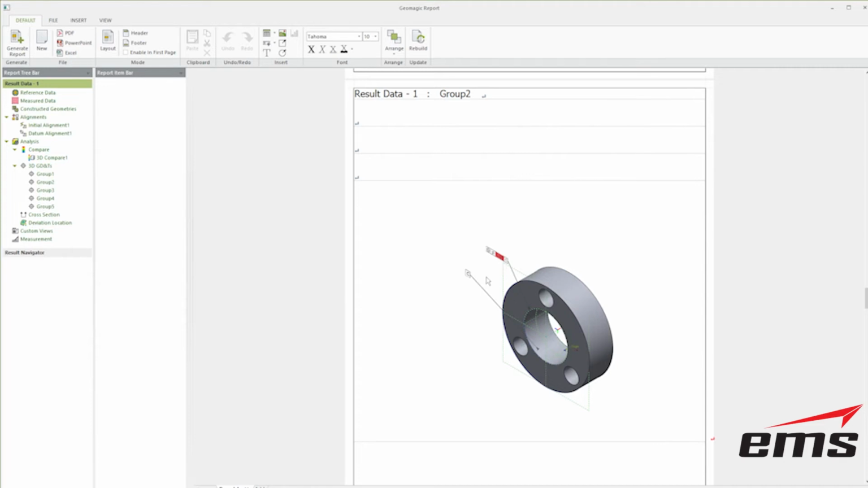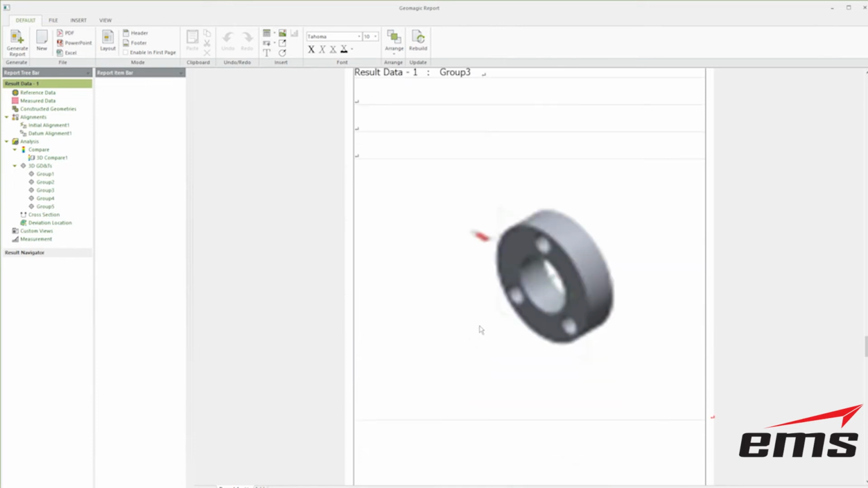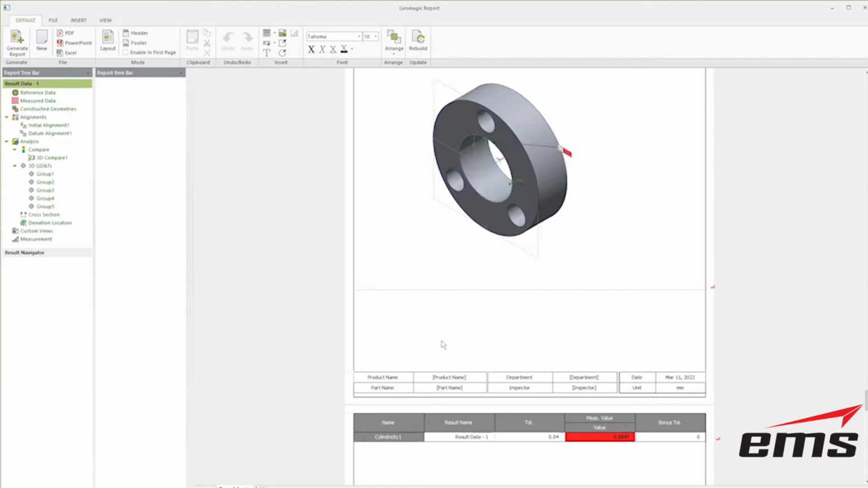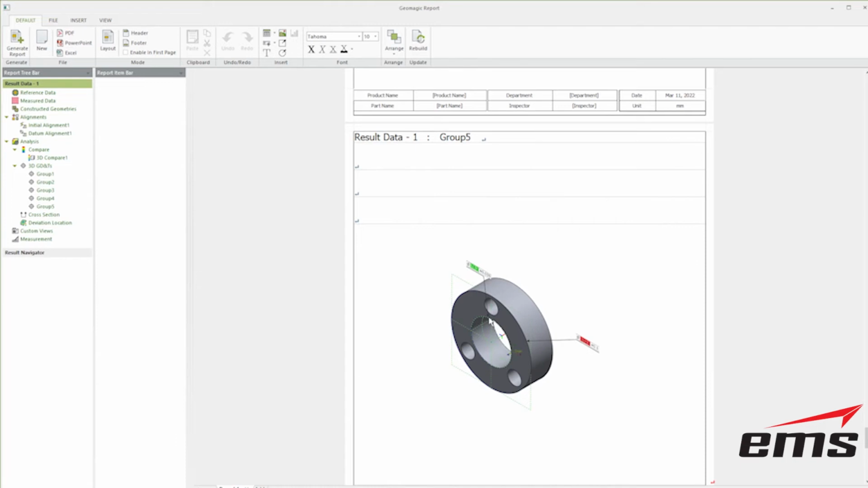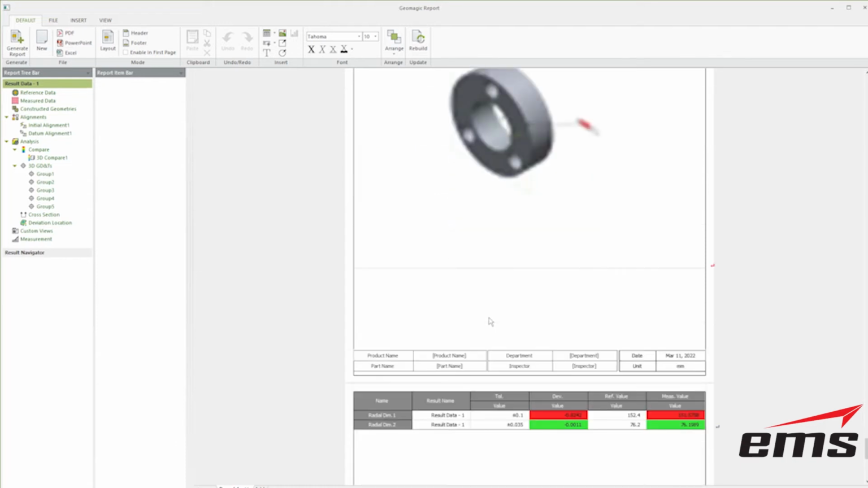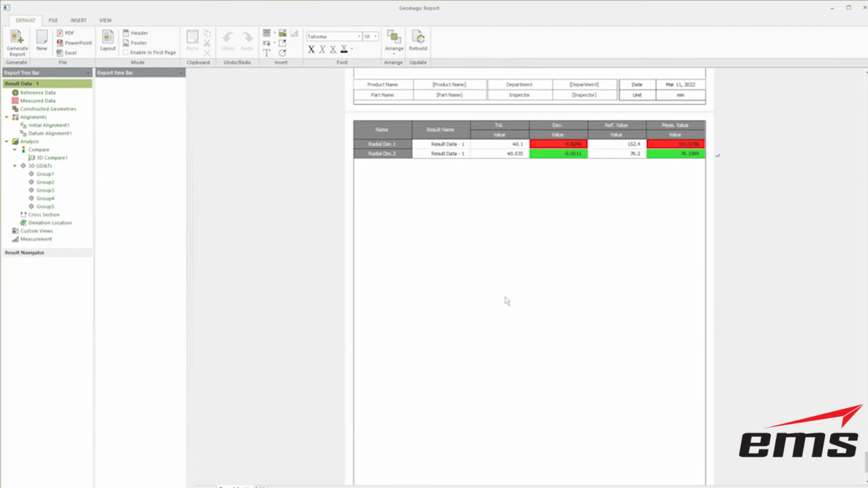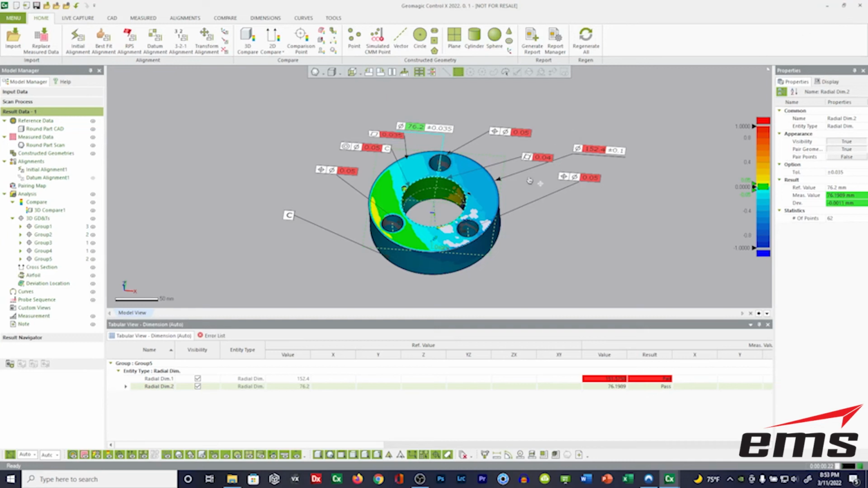Here, group 2 is our concentricity. So we can see that's out by quite a bit. Here is our flatness. That's out as well. And here is our, what have we got here? Cylindricity here on that main cylinder. That's bad too. And then finally, we've got the radial dimensions, which one of them is in and one of them is out. So we can tell right away this part is not good. So if we're doing some first article stuff, we would look at this and say, man, that's pretty bad.